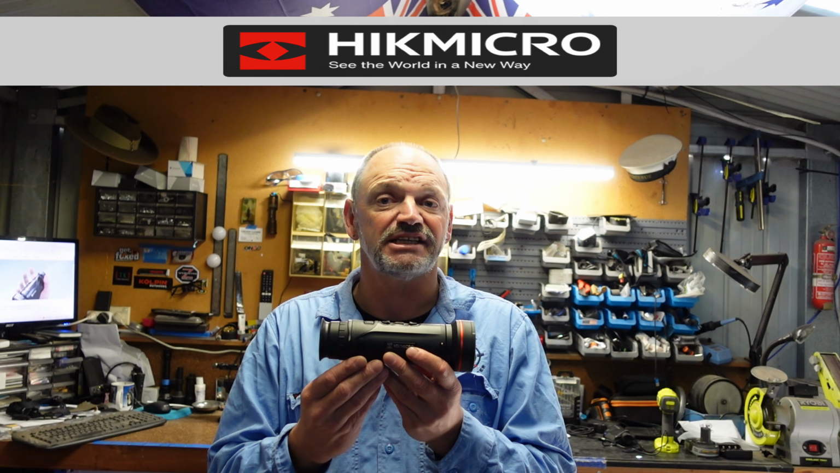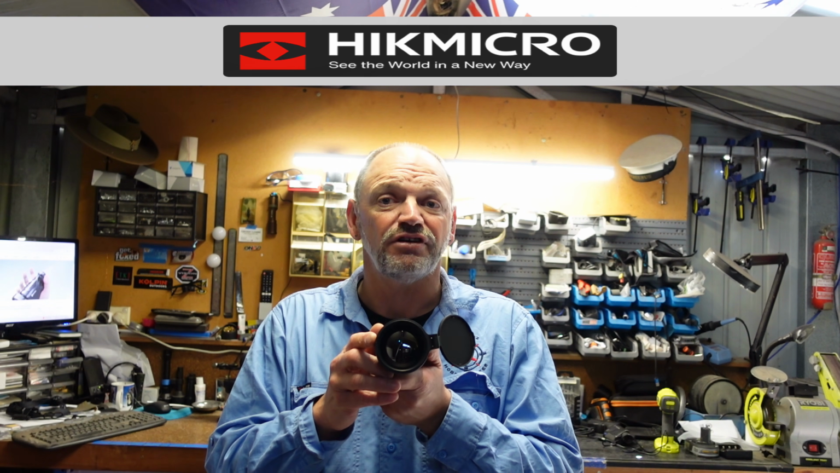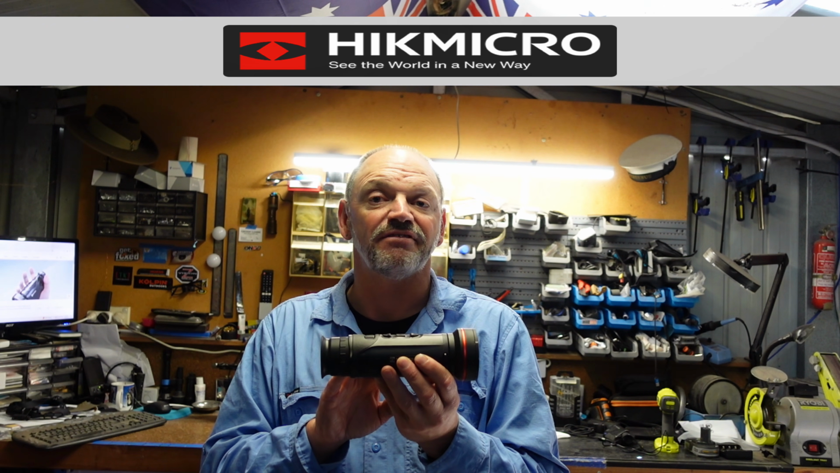Now the main difference is the FQ35 has a 35mm objective lens, and the FQ50 has a 50mm objective lens, and the FQ50L has the same size lens, but built into the front lens is a laser rangefinder, which is good for viewing or measuring distances out to 1,000 meters. So this little rundown will be on the FQ50 because that's the model that I have. Now the other two are very similar. They are constructed pretty much identically and only have slight changes in their features and capabilities.